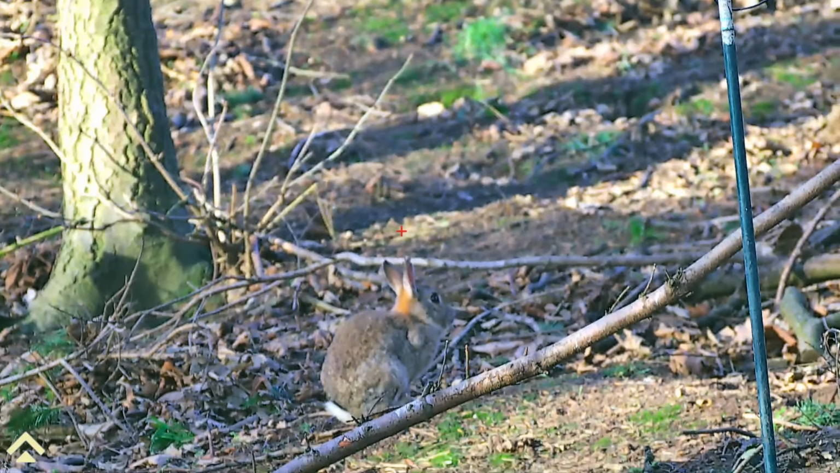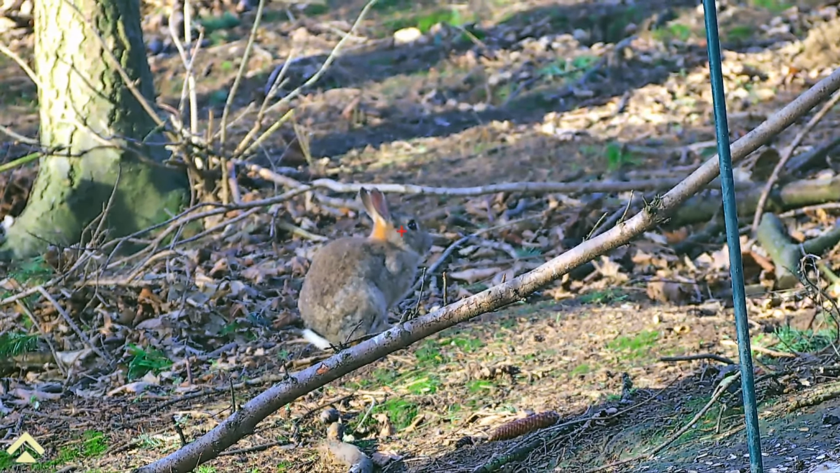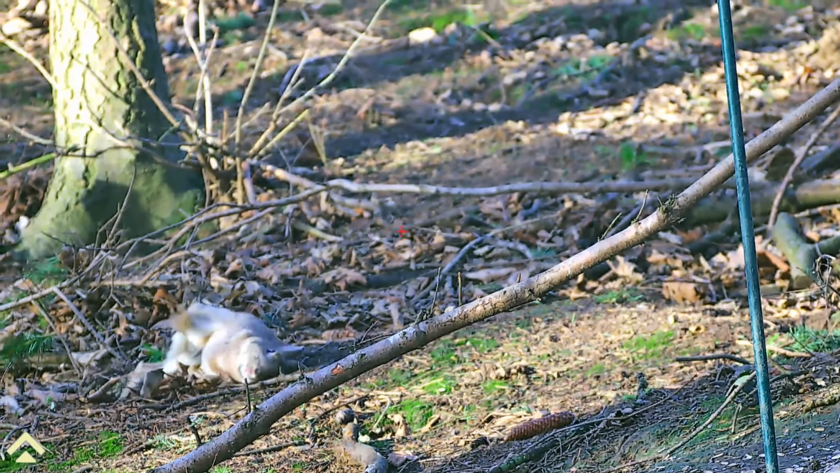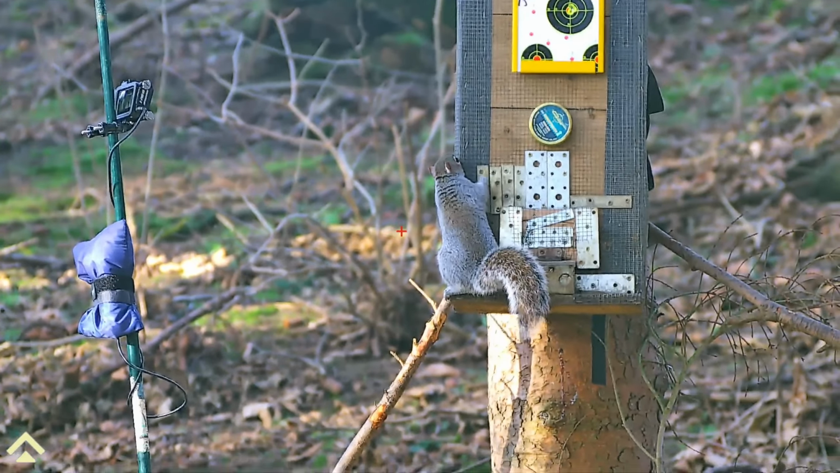I'm now on one of my farm permissions. I was up here before 7:30, well before it was light. And apart from this early rabbit, it took over 3 hours for the first grey squirrel to arrive.